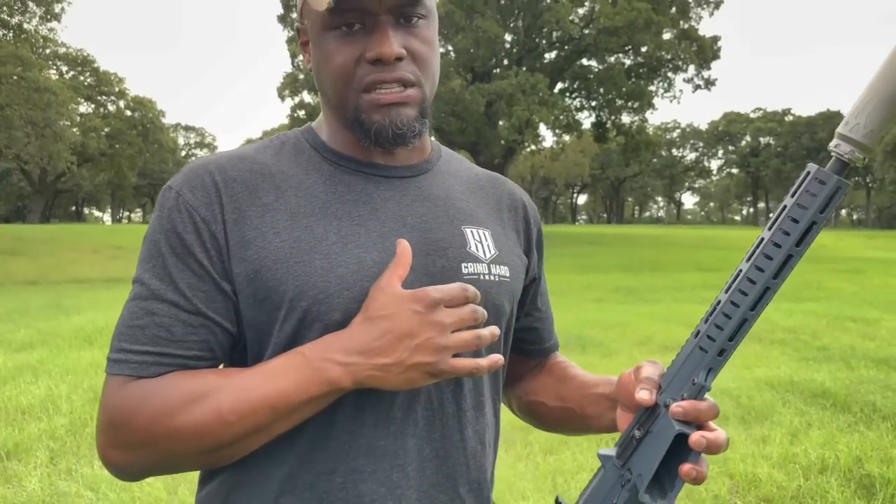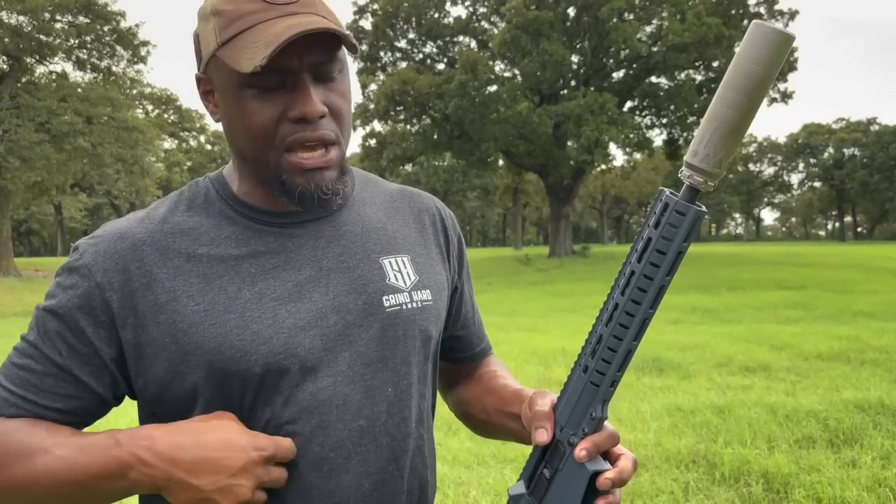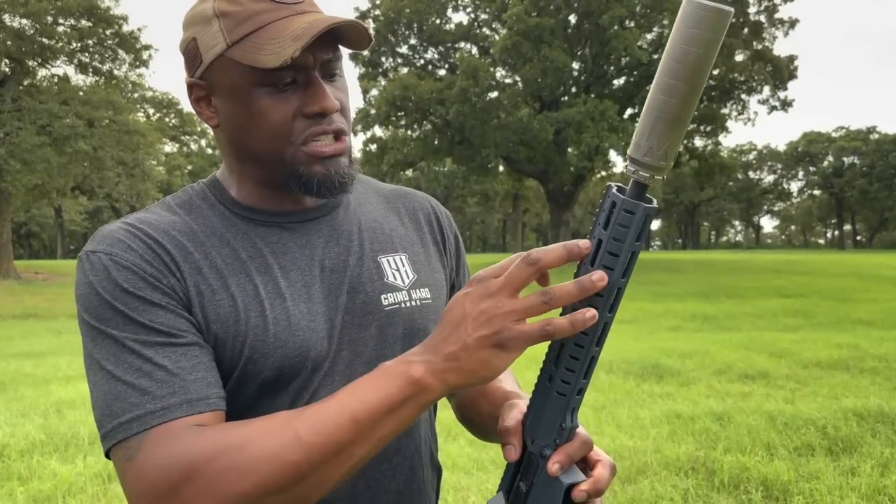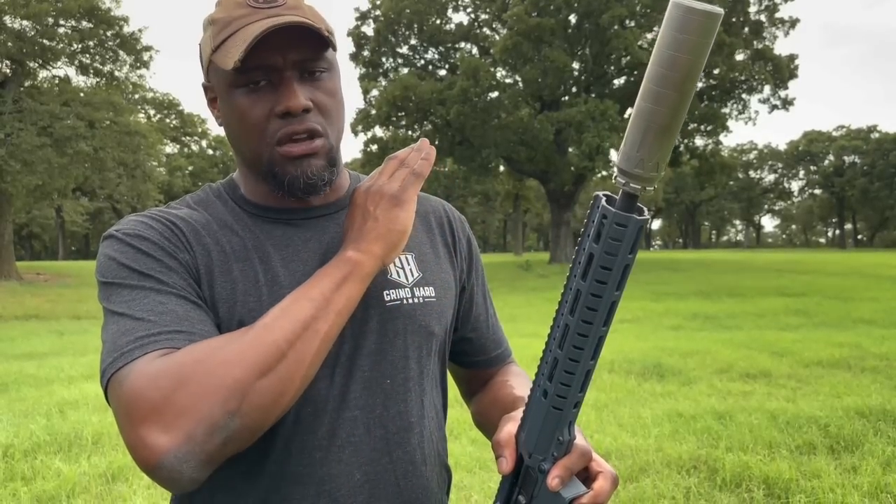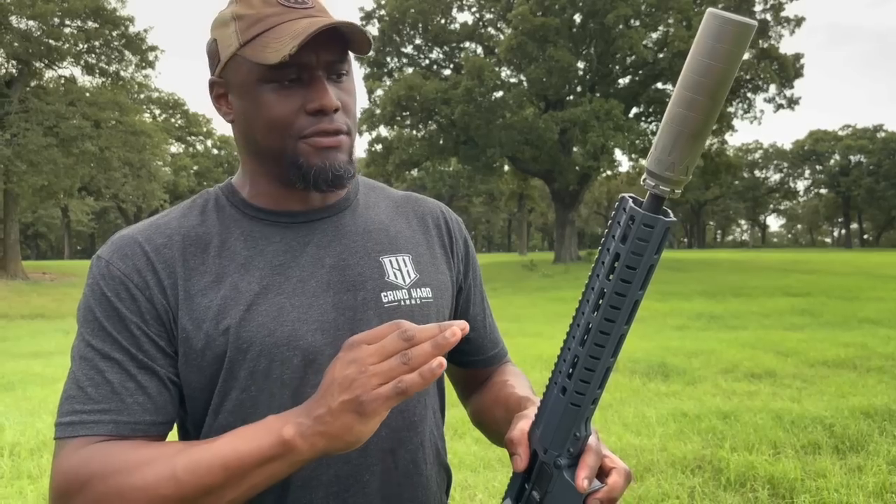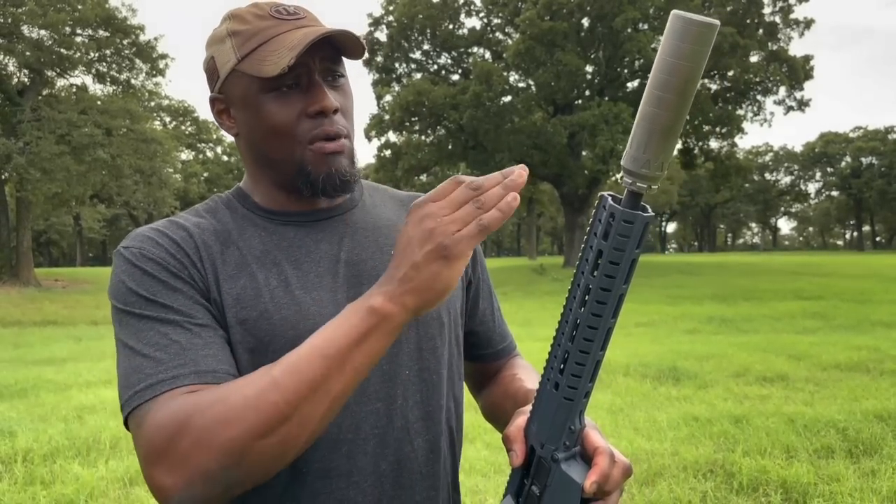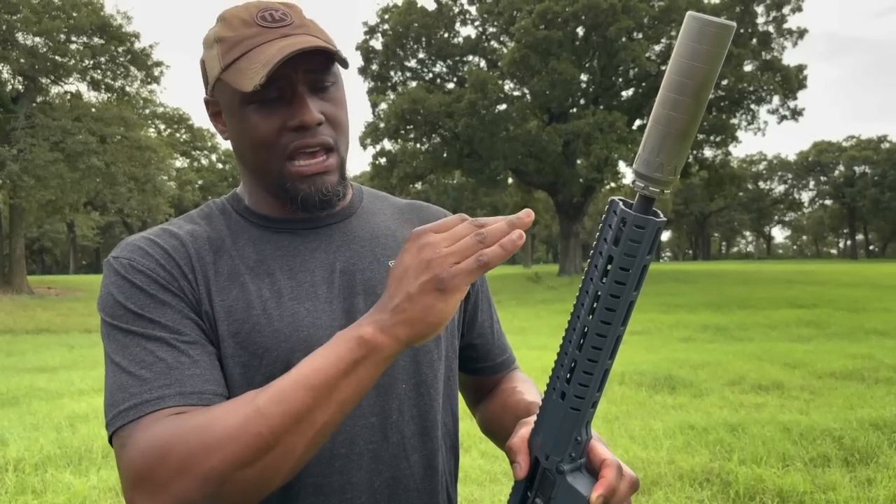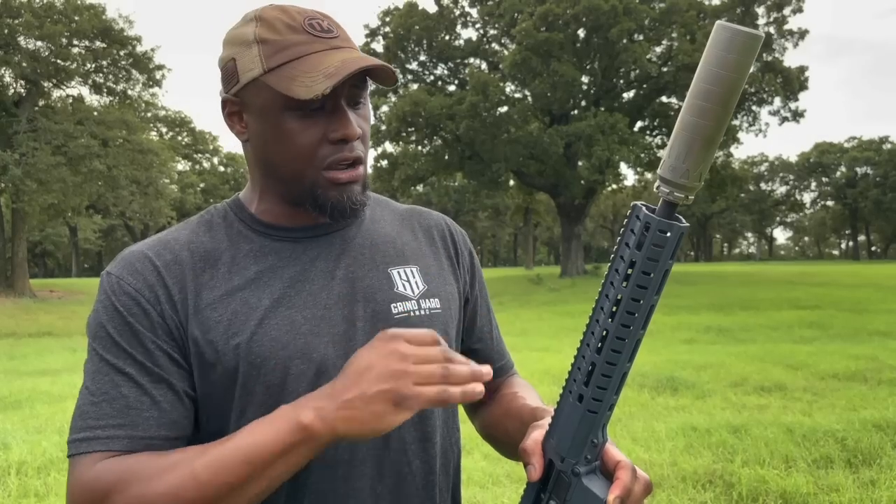It comes with a fixed gas block. It's a mid-length gas system here, direct impingement, and I switched it out for the Superlative Arms adjustable gas block. I do this on every gas gun that I have because I run multiple suppressors on my rigs. What we have on here is the Nomad Ti. It runs really good, sounds really good with the Nomad Ti, so that's what I'm running on it right now.